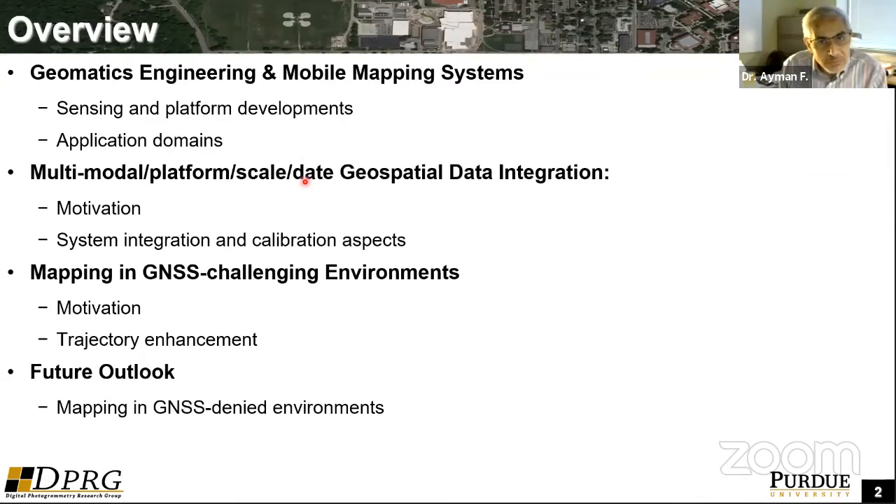I will start talking about mobile mapping systems and how they are impacting the geomatics engineering in terms of the sensing and platform developments, the application domains which are emerging as a result of these developments in the platform and sensing technology. The majority of the talk will be focusing on the utilization of the new mobile mapping systems for what we call multi-modal, multi-platform, multi-scale, and multi-date geospatial data acquisition and integration.